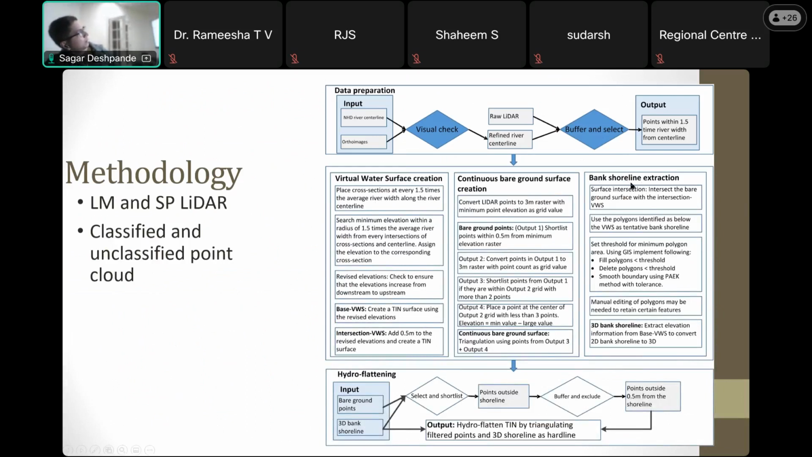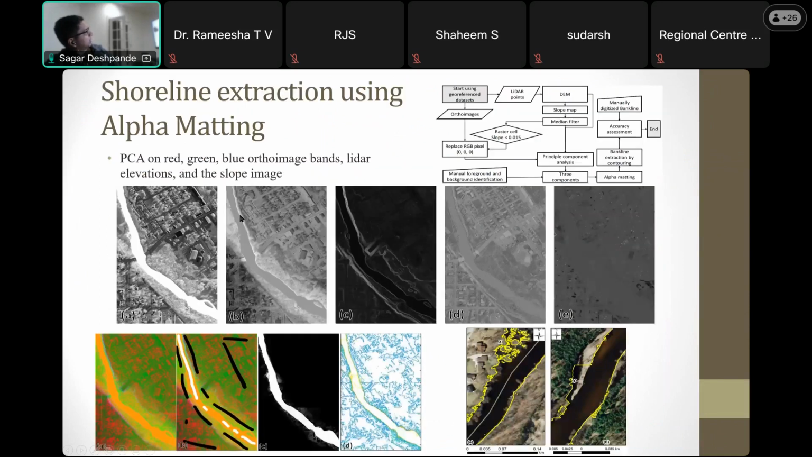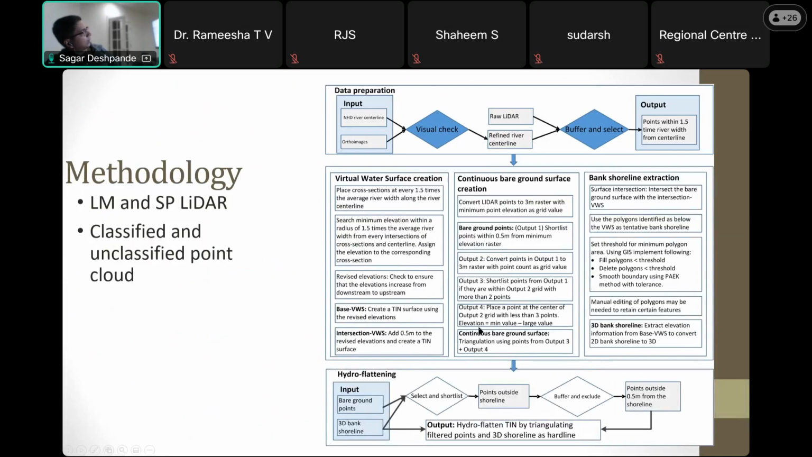Once I have the bare bank shorelines, then the virtual elevations were applied and hydroflattening was done as well. A little variation was there for the single photon LiDAR, because as I said, it penetrates the water surface. So with a slight variation, I was able to perform a similar task on both LiDAR sensors.